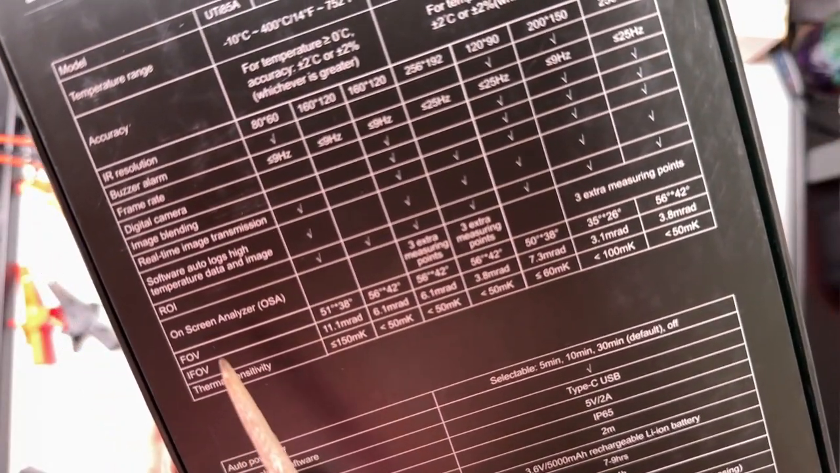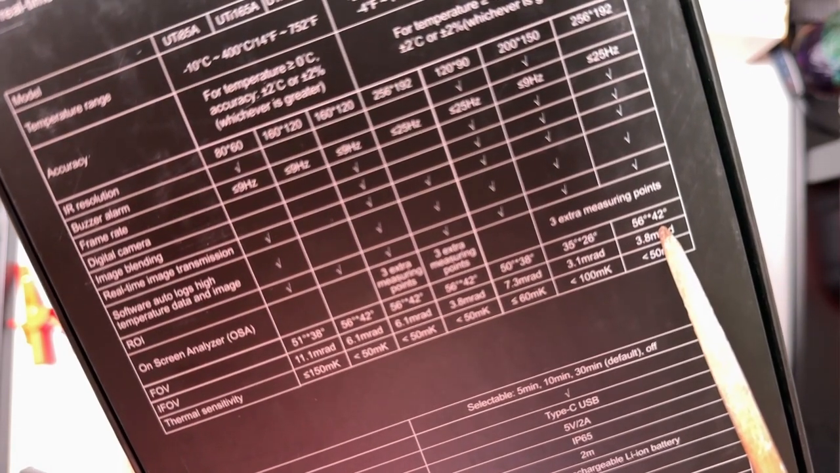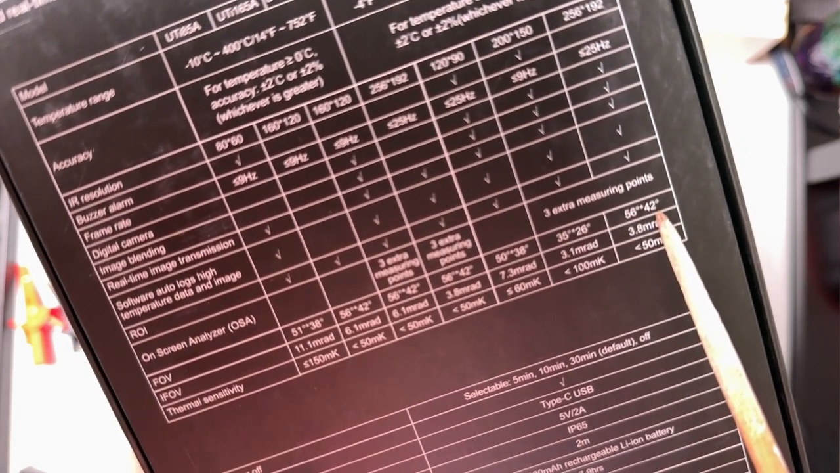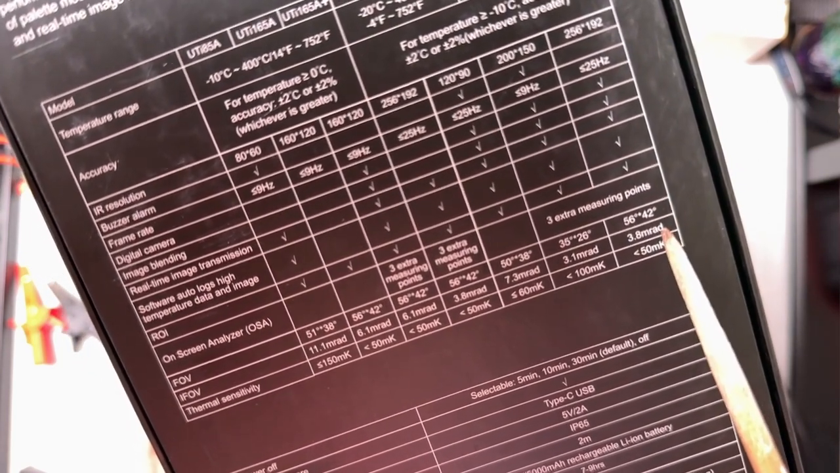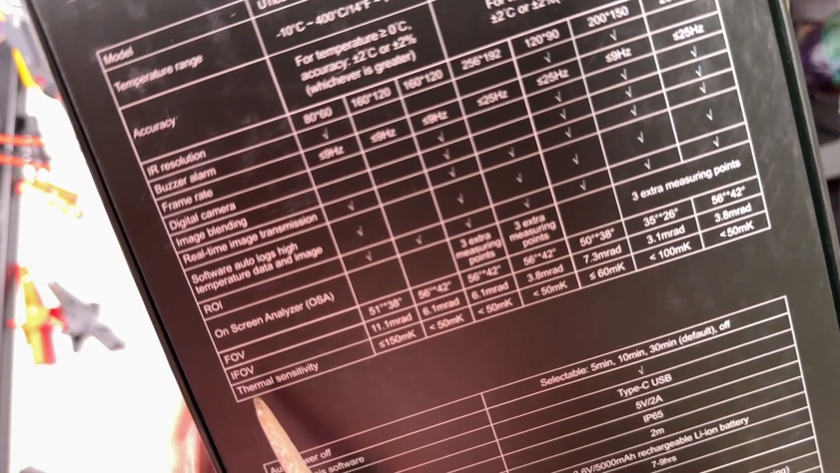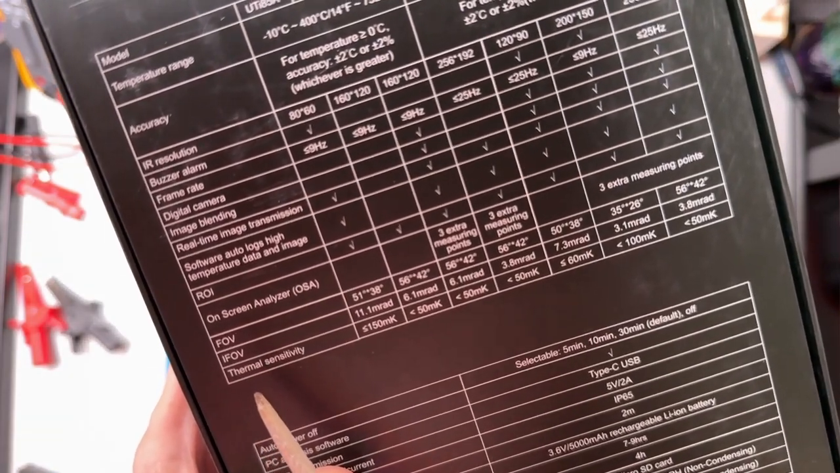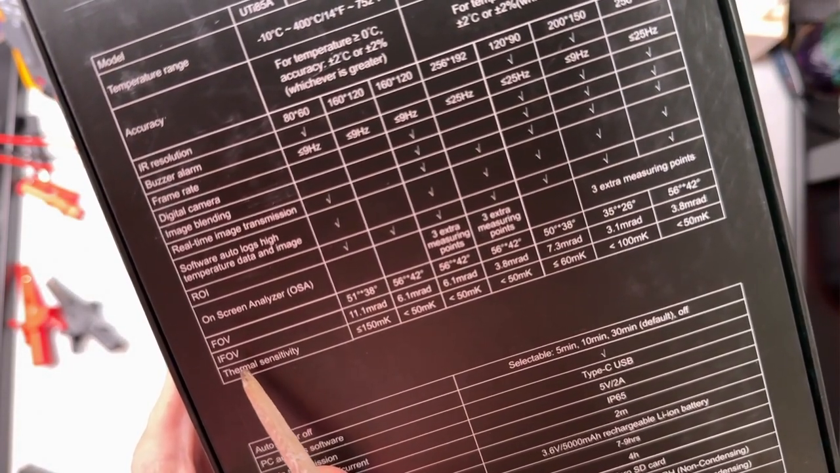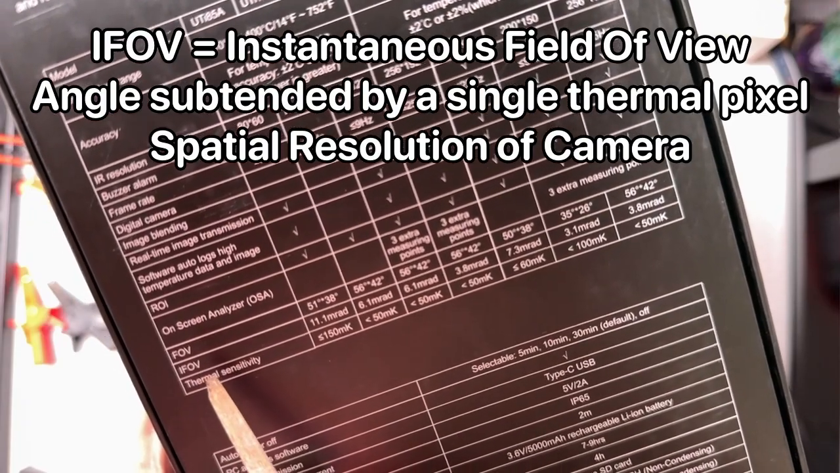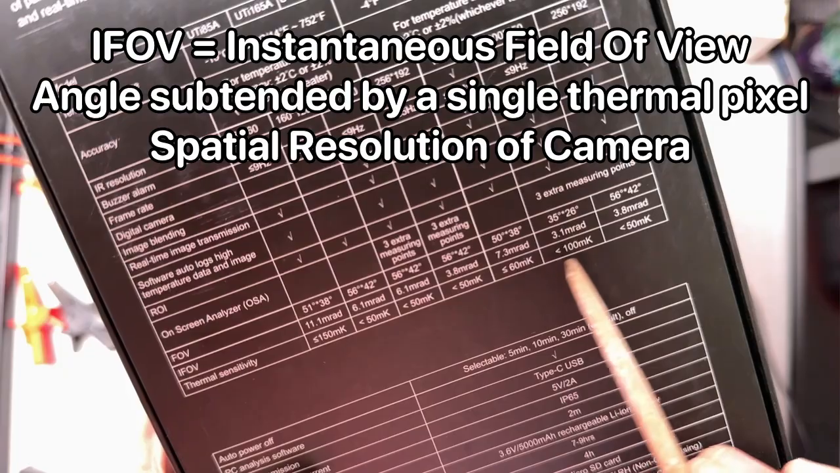We have a field of view, and if we come across here, the field of view is 56 degrees horizontal by 42 degrees vertical. There's another specification called IFOV. That's not infrared FOV, which is what I thought originally. It's the instantaneous field of view, and this is a bit of a mouthful. It is the angle subtended by a single pixel.